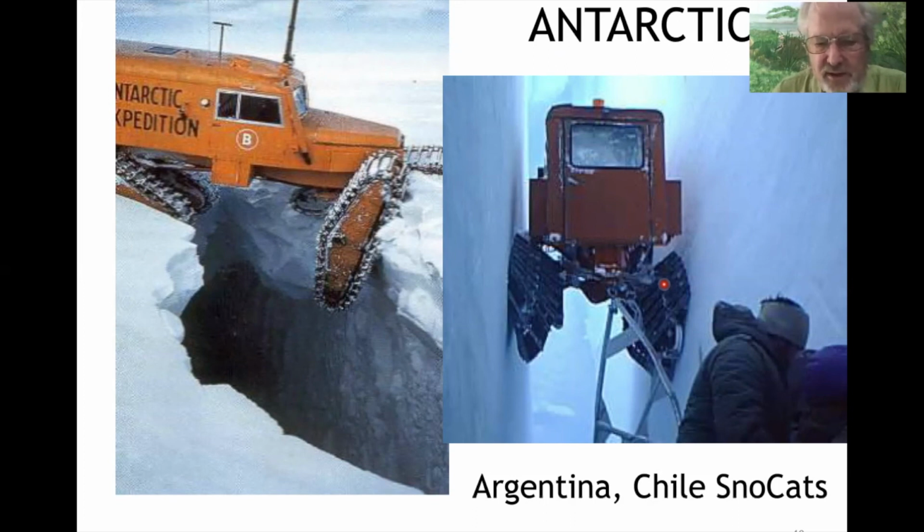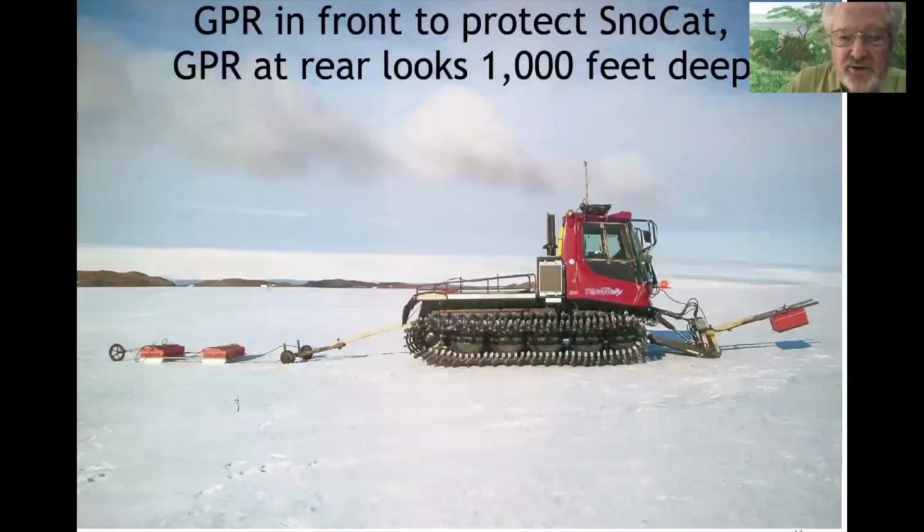So here's an Argentinian snowcat and a Chilean snowcat that crashed through the very thin surface ice and broke through. And you can see that that could be a major problem for the people involved. So the answer to this, which Raytheon and the Army Corps of Engineers used, was to develop a leading snowcat that would map where those crevices were. As it says here, this 400 megahertz antenna, 200 megahertz antenna, would protect the snowcat and find any crevices near the surface.